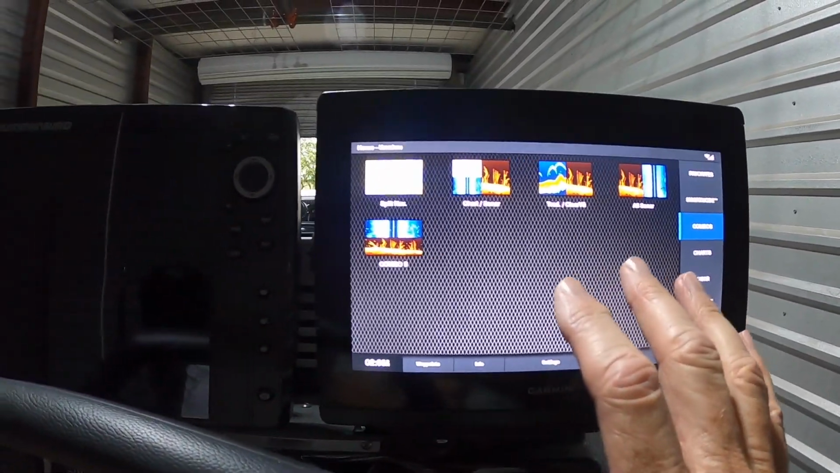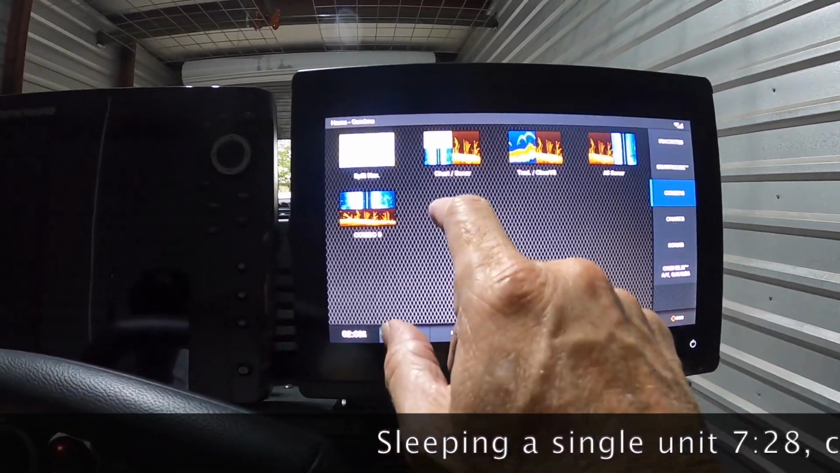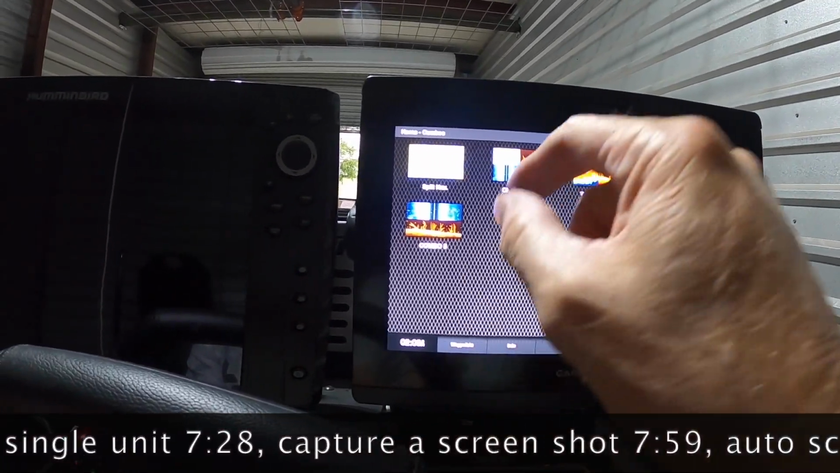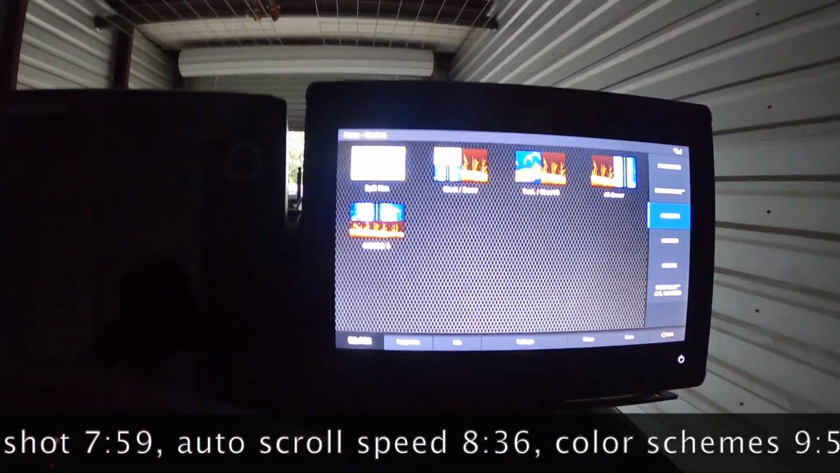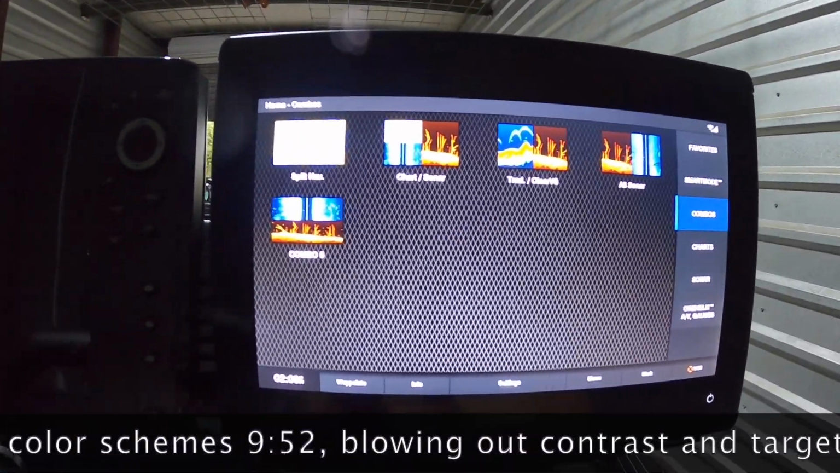On Lowrance's for sure, and on the older Garmins, if you wanted to add a combo there, there would be a little plus sign there, and you would hit that plus sign. That's not how it works on, whoops. Sorry, we got a motion light in here. That's not how it works on this unit now.